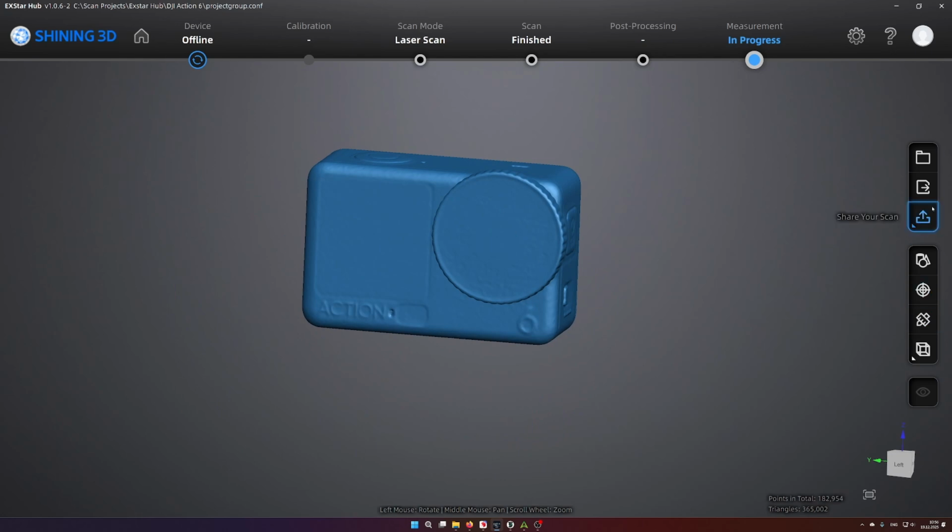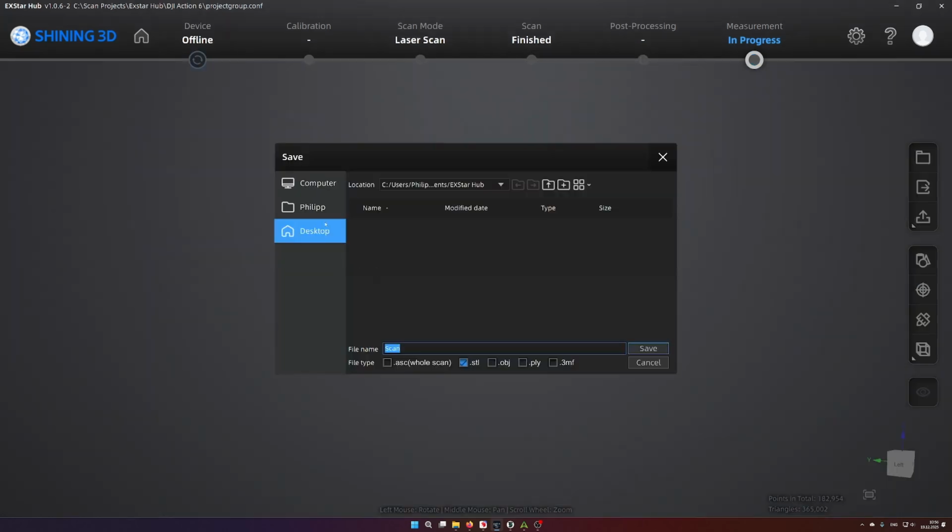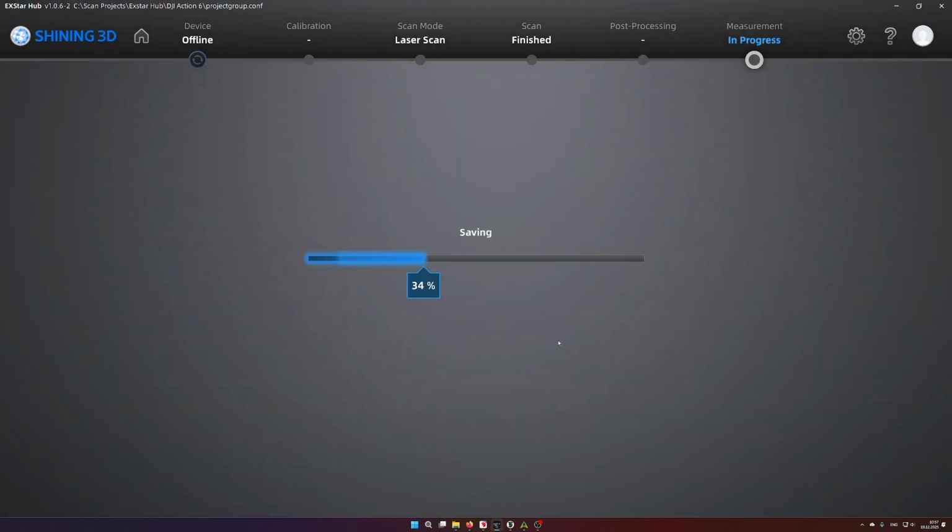But yeah, so the next step is exporting the scan. So I will use DJI Action 6, and I will use the PLY file format. I just prefer PLY since it is a bit more efficient in storing large scan data.